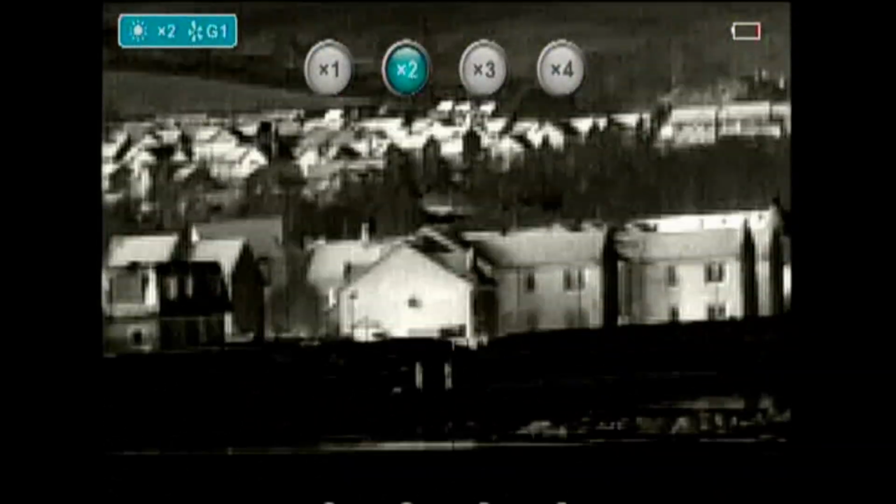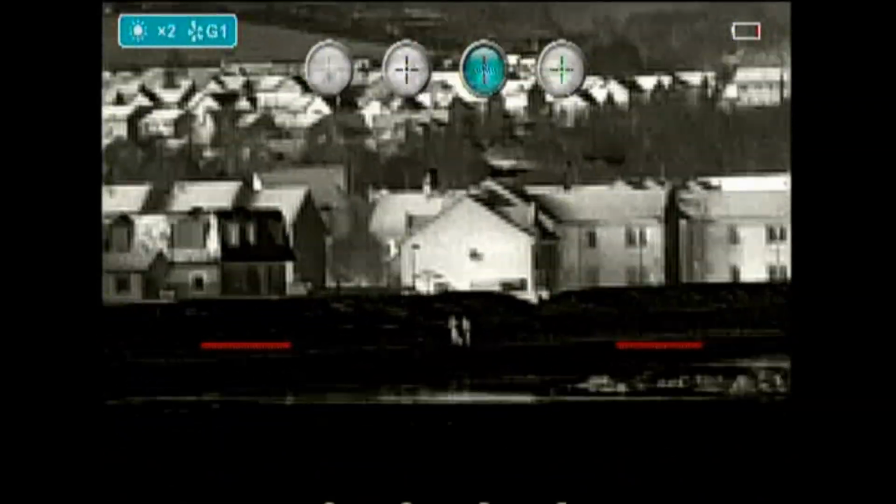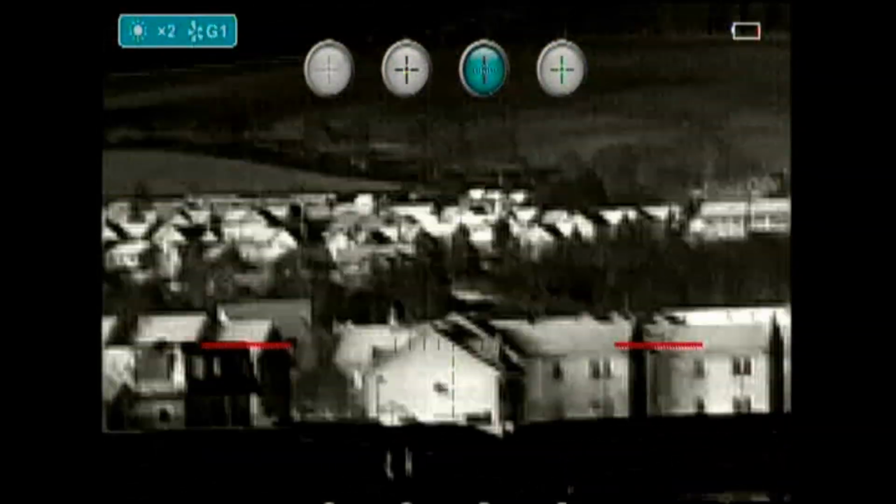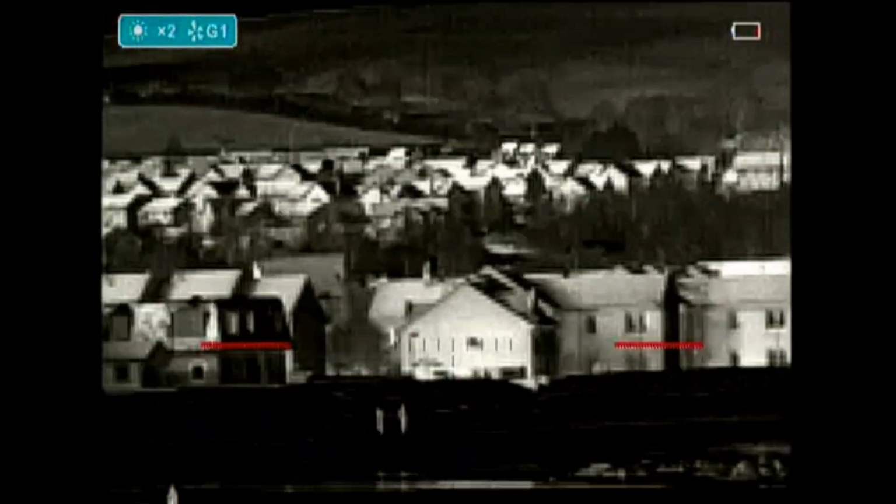So I would say, for me, it's a bit of a flaw this, because I would want either the green or the red to be usable on both light and dark, and the vertical parts of the stadia are not.